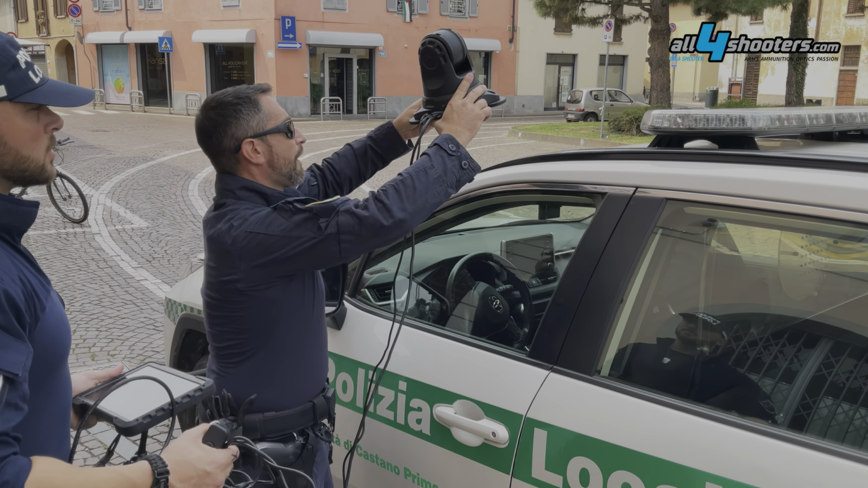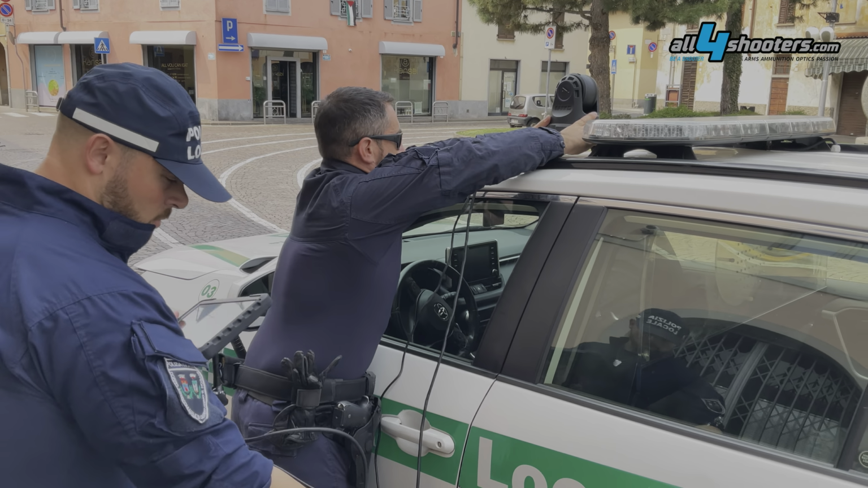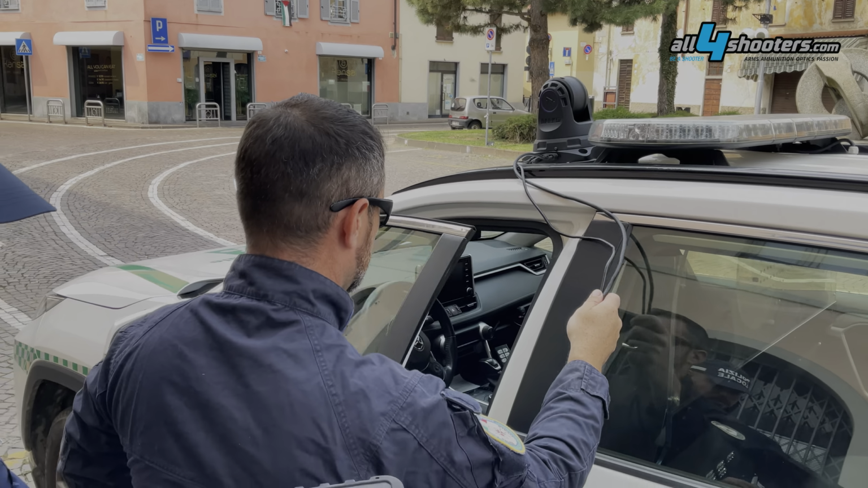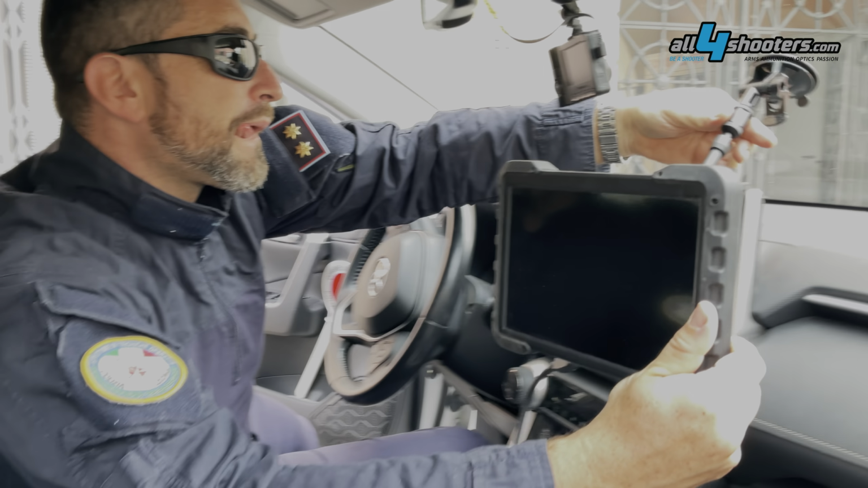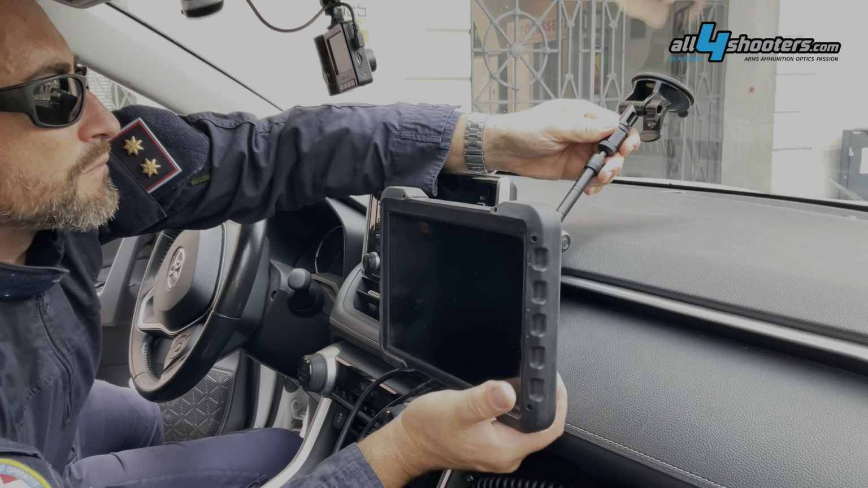Even without specific training, initially setting up the system took less than 45 minutes, and once set up it was very easy to remove it for the patrol cruiser downtime and vehicle rotation.